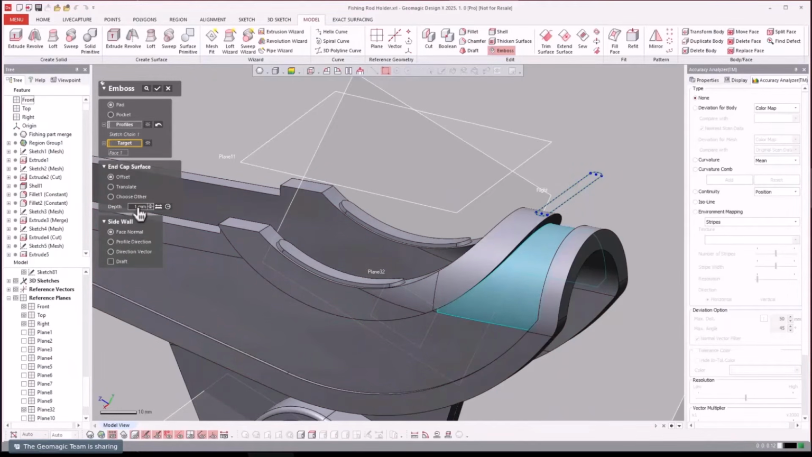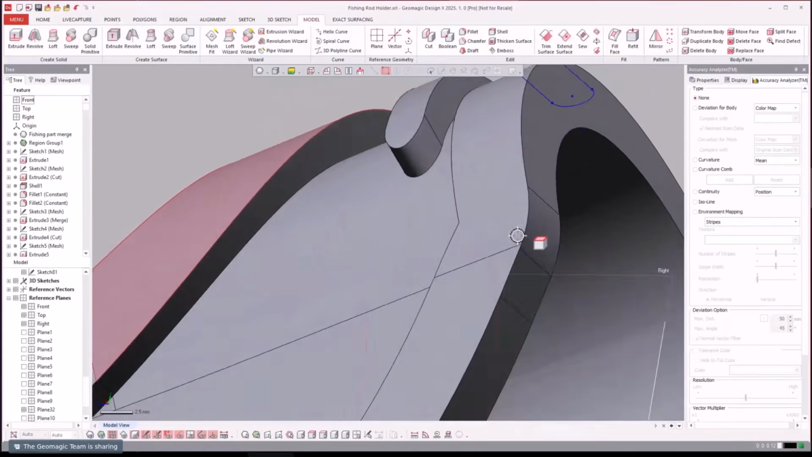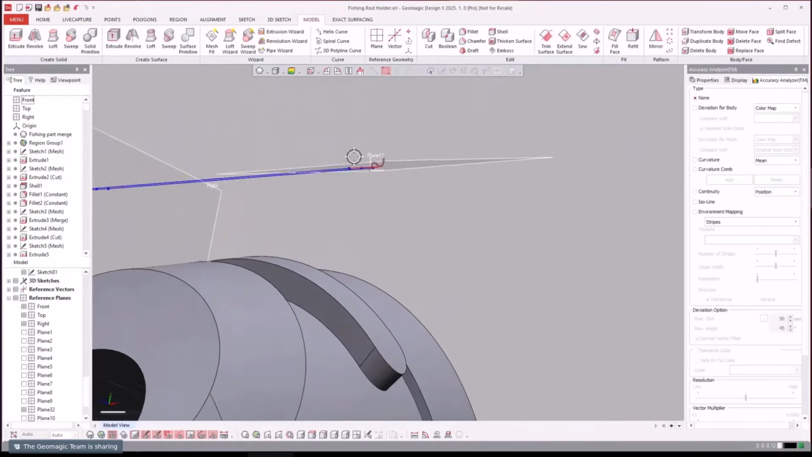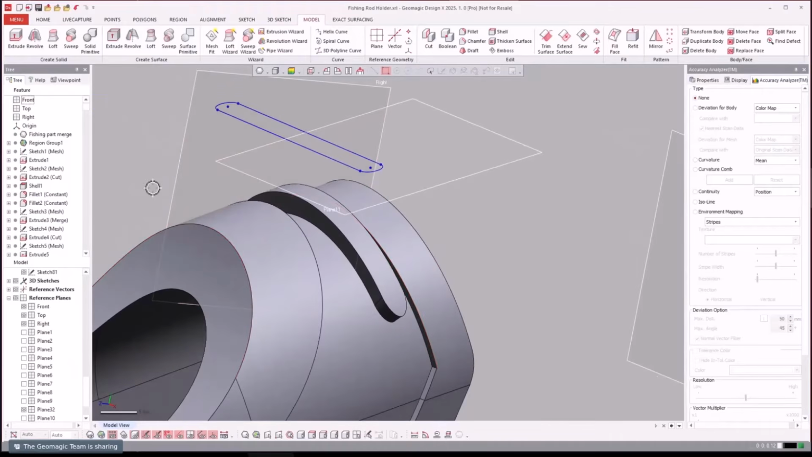We're going to make, let's do like a 3mm depth. Okay. And check that out. So it's going to go down. Really what's going on is it's going to project this down to that surface and then offset outwards in that direction.